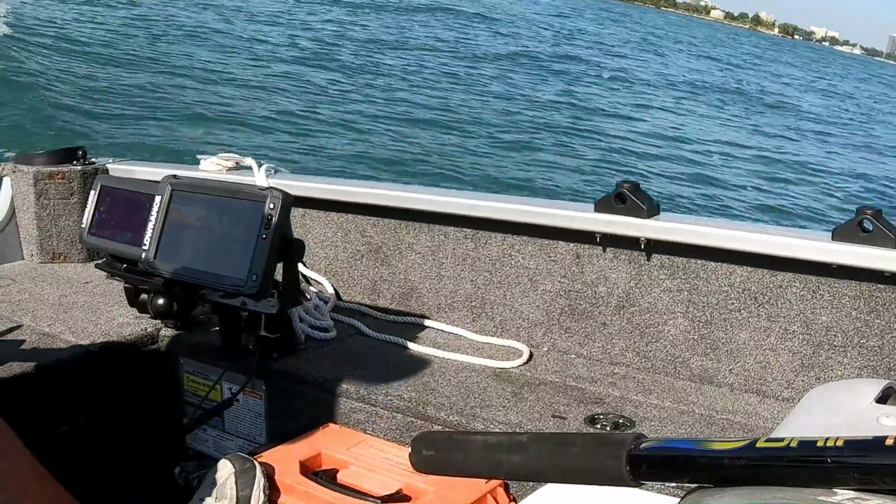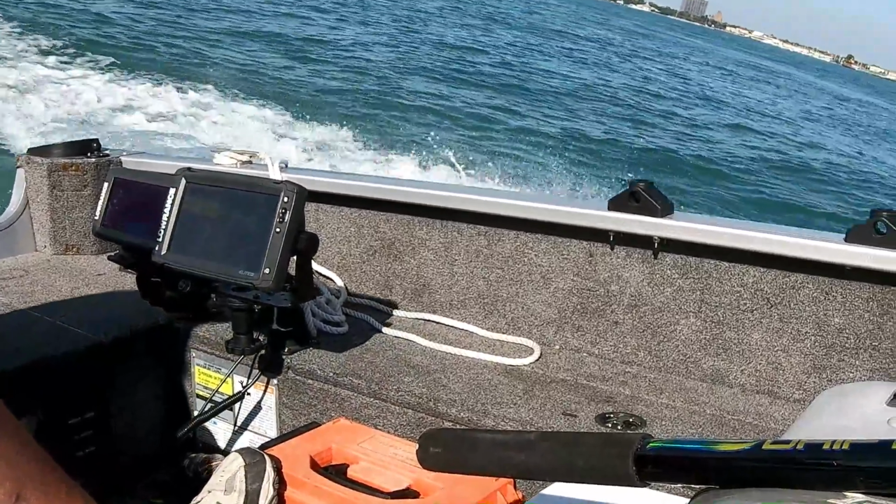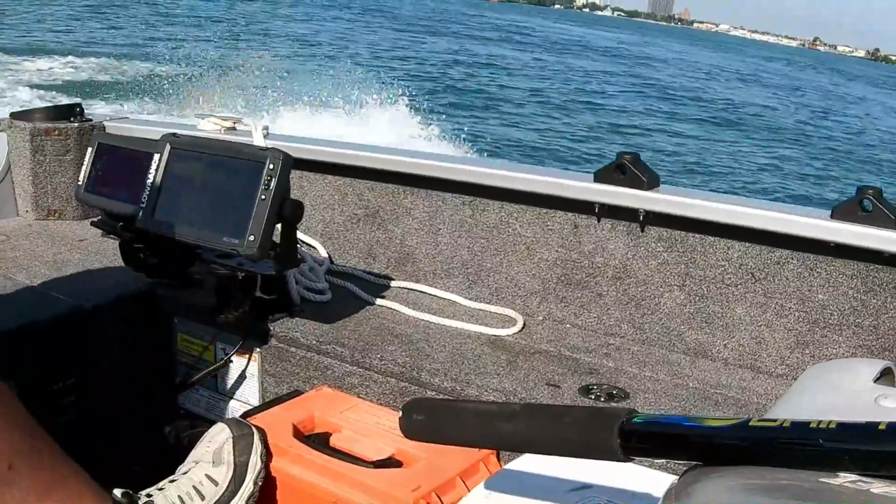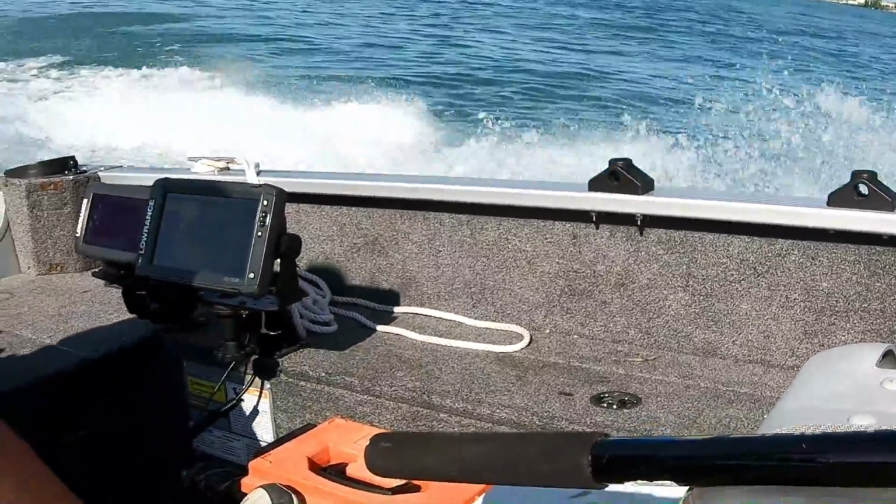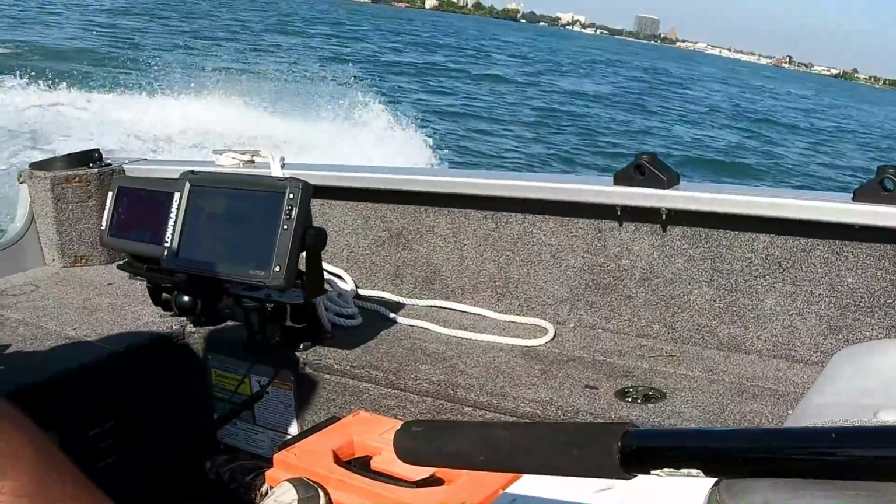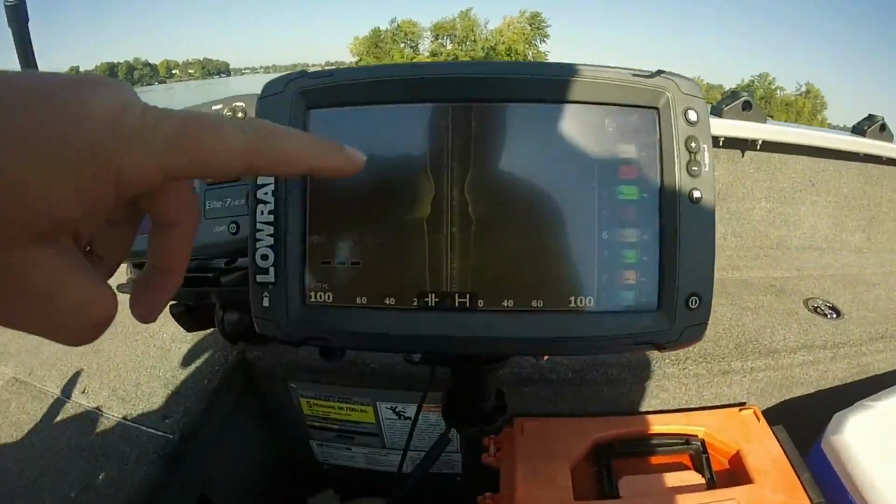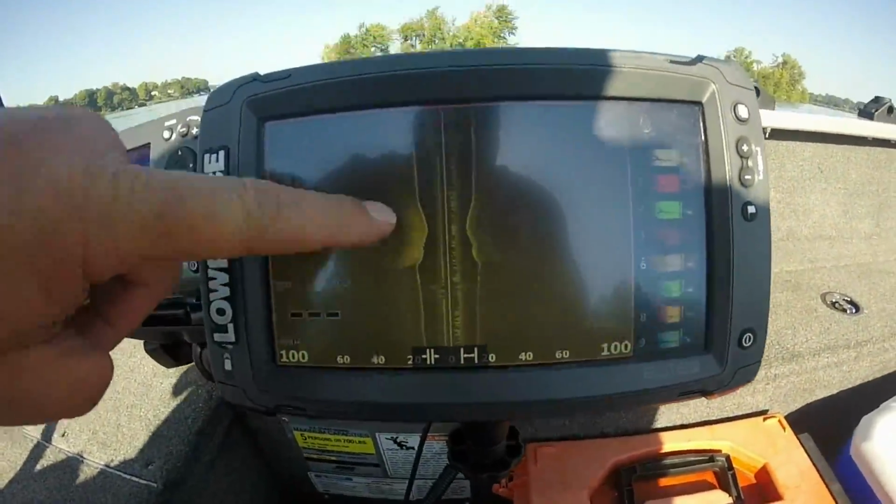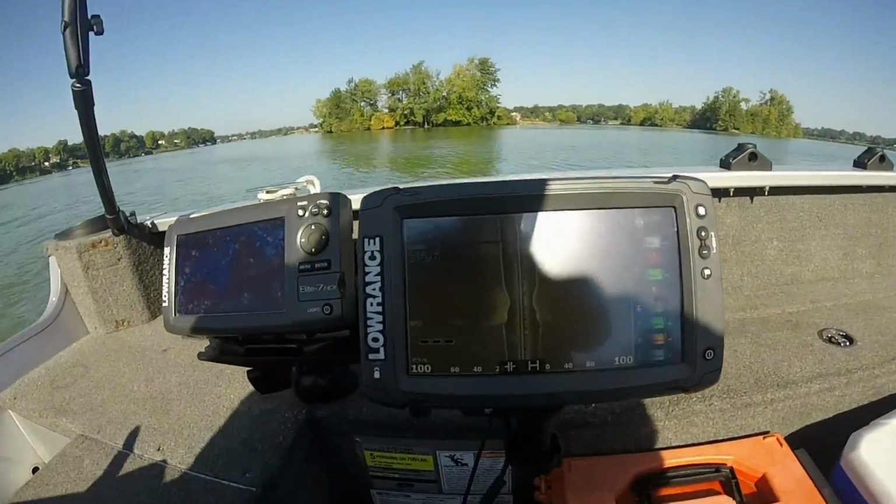One thing I was super pumped to find out about my new unit, I've always heard that SI does not work at high speed. And while my boat only does low 30s, I found that I do get a good SI reading on plane. Here's an example of a hard bottom point that I ran across while on plane and got a good reading.